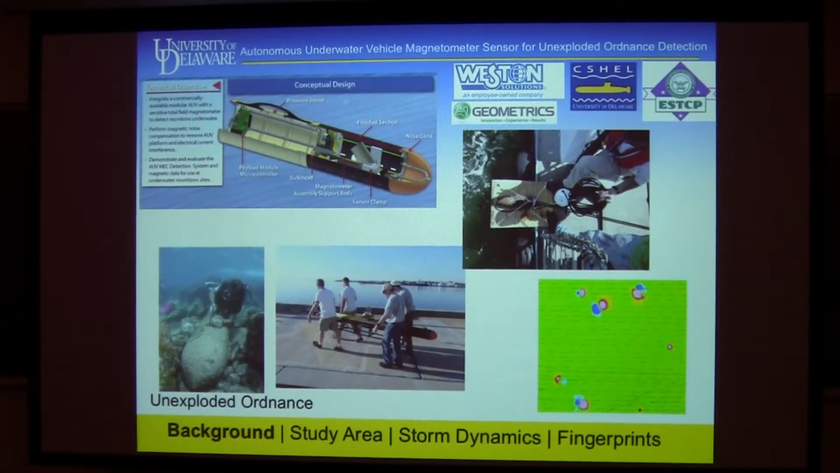An applied problem that we've been working on for the Department of Defense is unexploded ordnance, called UXO. There are a number of target sites, World War II sites around the world in domestic waters, places off Vieques in Puerto Rico and the Pacific, that have lots and lots of unexploded ordnance: shells, mines, mortars, bombs, and whatnot.